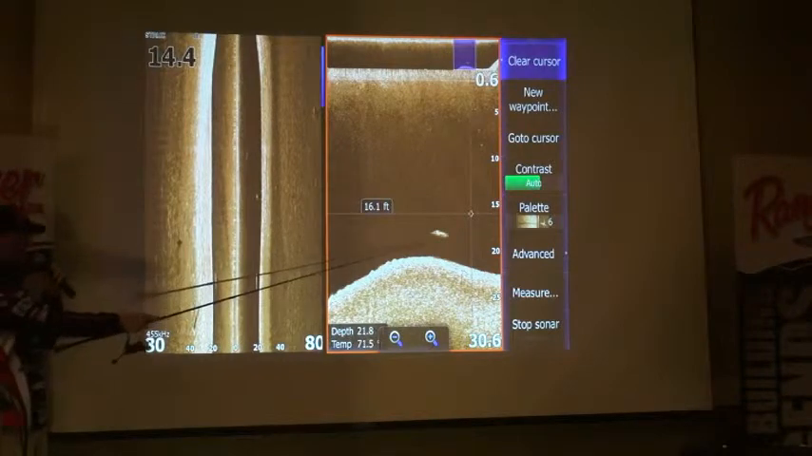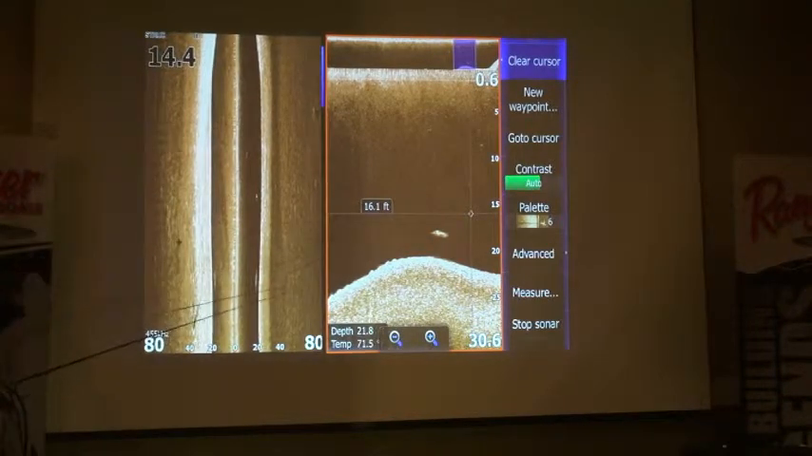Now to double check, say if I want to see what side of the boat the fish is on, it's going back to this right here. So this is your side scan right alongside of it. Well, this fish right here is marking on both sides, so it must be pretty directly under the boat.